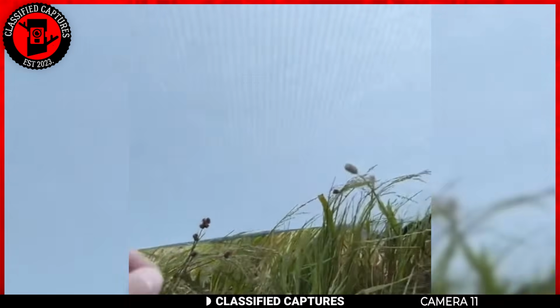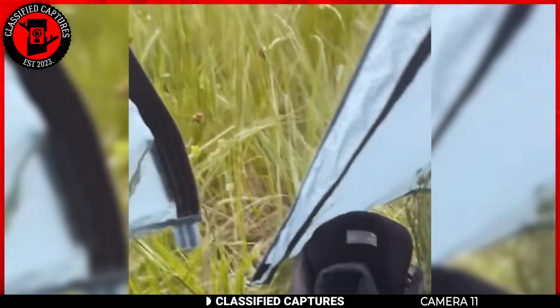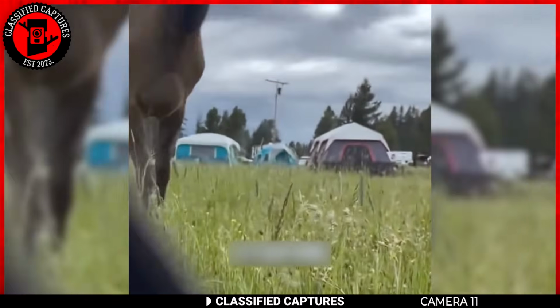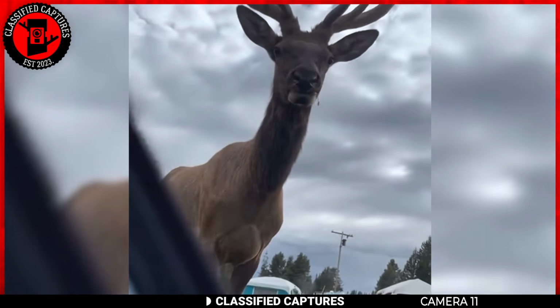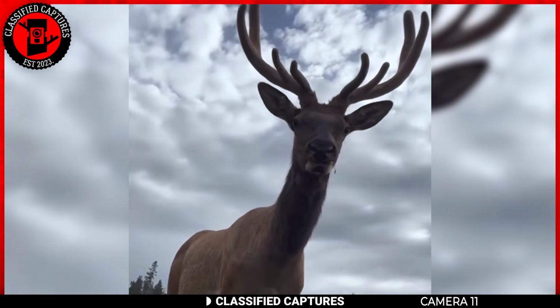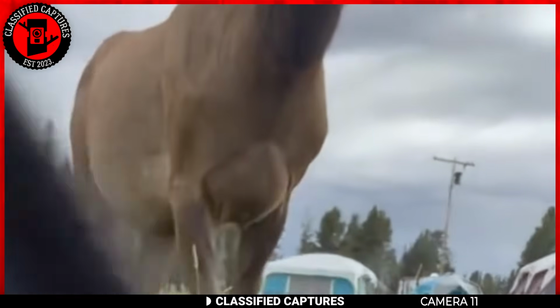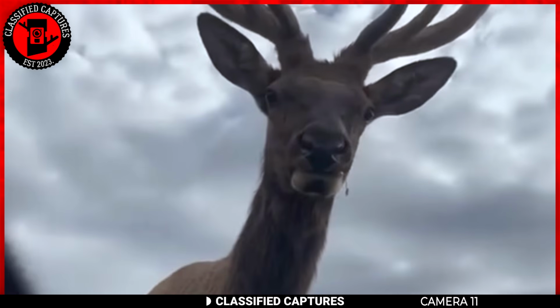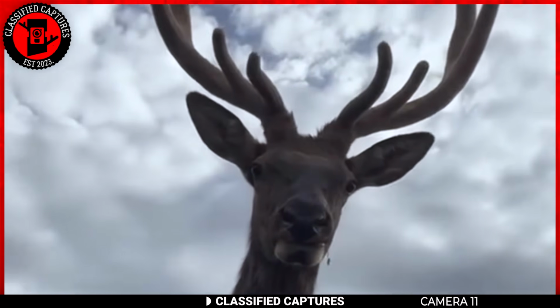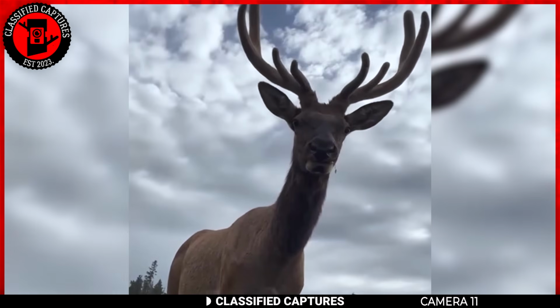Now that's a wild wake-up call. Imagine unzipping your tent all ready to face the day, and boom! There's a deer right there giving you the morning stare down. This camper had the experience and didn't have to imagine it. Lucky guy. It's almost like Mr. Deer there is his campsite guardian waiting for him to join the great outdoors. What do you think of it? Spooky or cute?